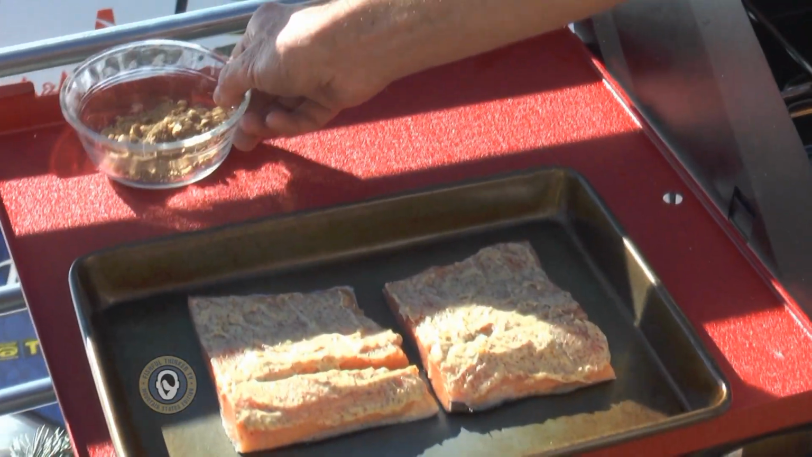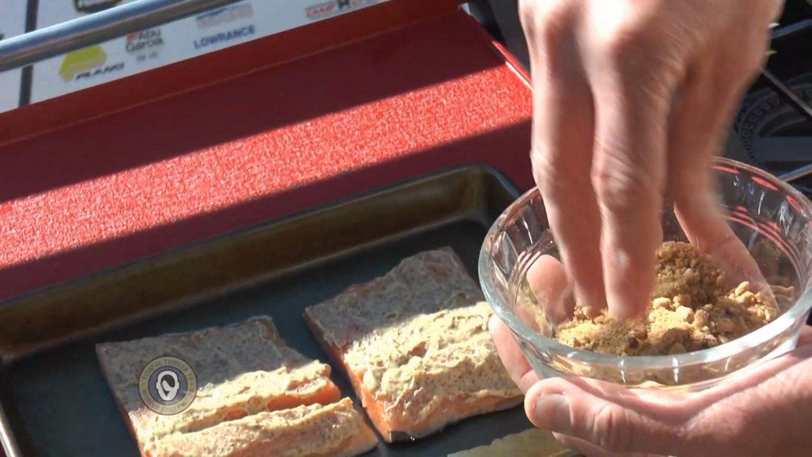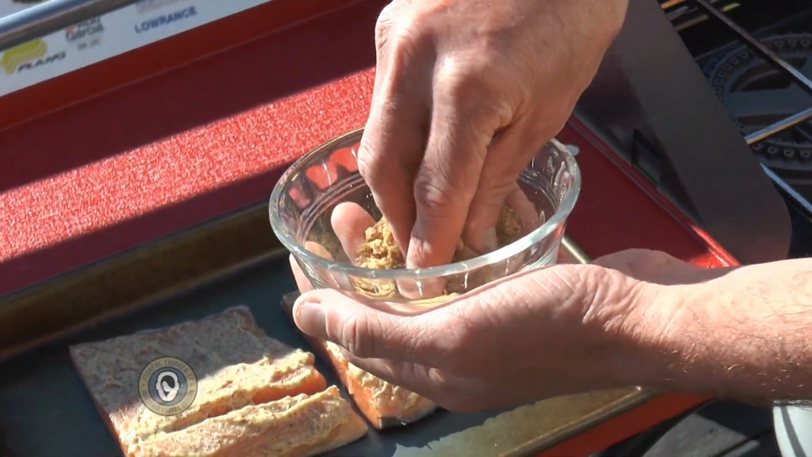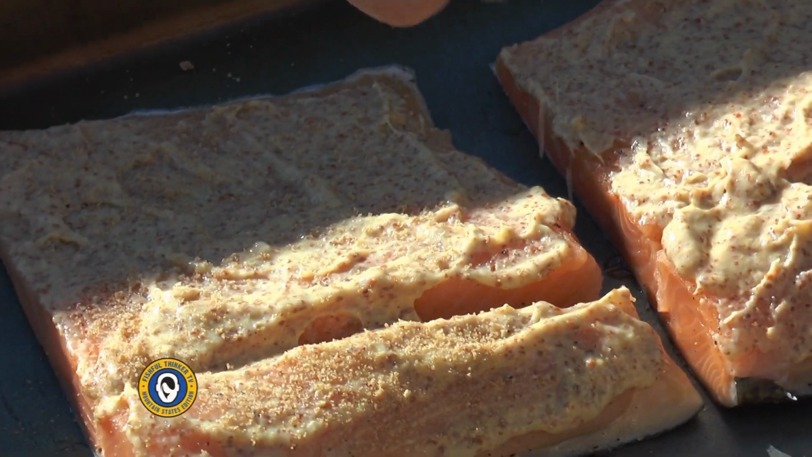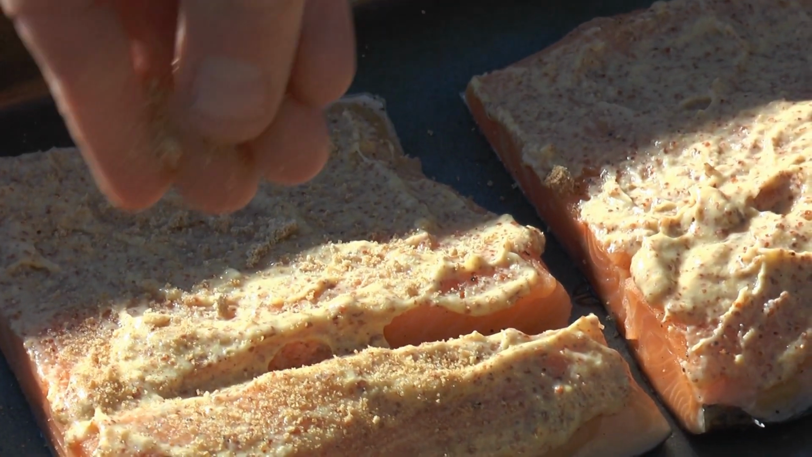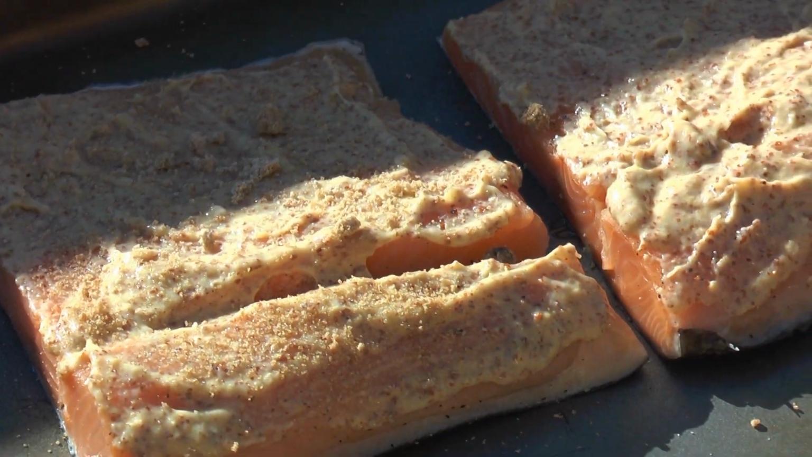Then we'll come over here, and this is brown sugar that I let sit out at room temperature so it got nice and crunchy, so I can sprinkle it gently. We're gonna give it a little glaze of brown sugar on there, and it sounds counterintuitive, like it's gonna be very sweet, but it won't be nearly as sweet as you might think.